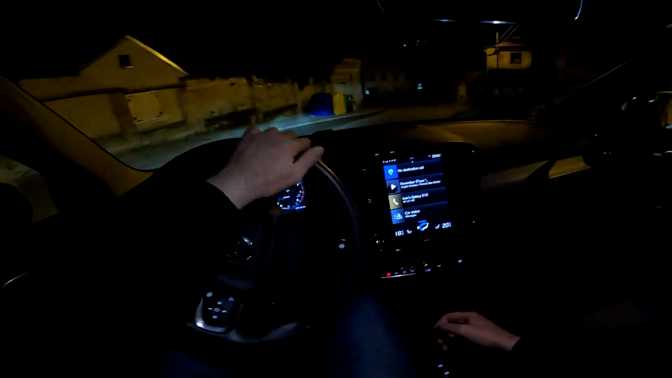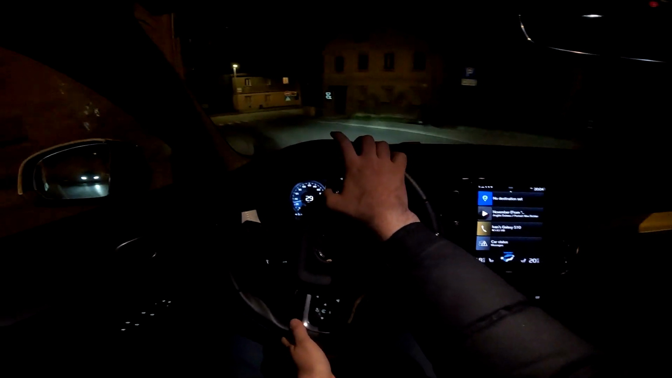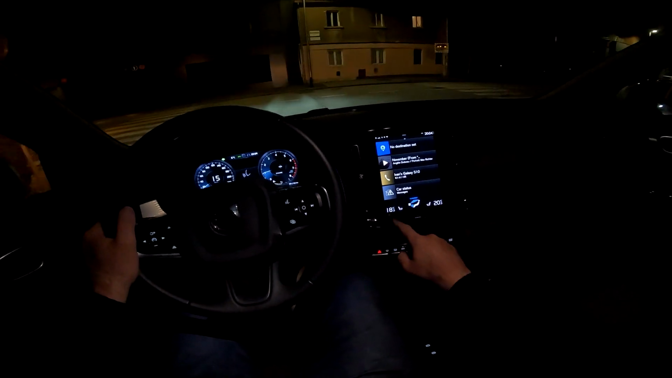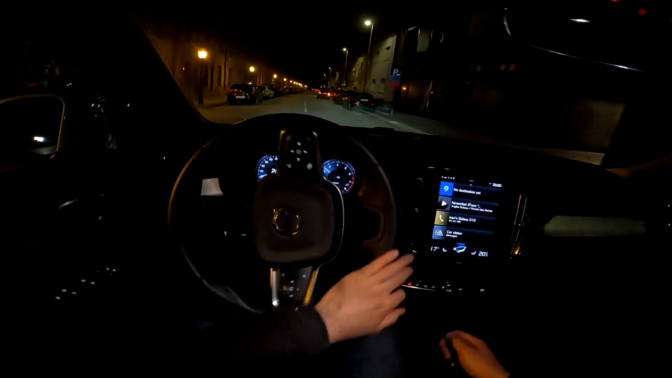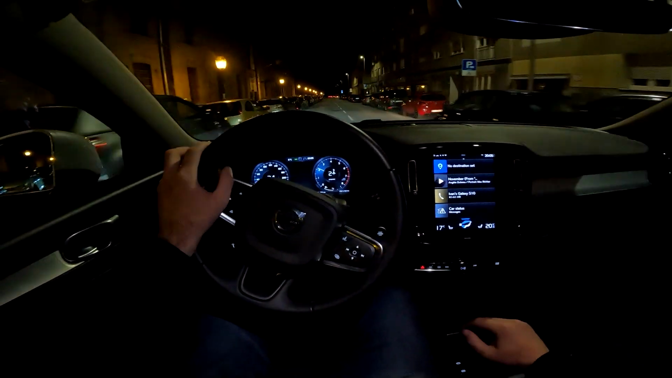And let me show you that. Need to press the button on the steering wheel. Change temperature to 17 degrees. Temperature set to 17 degrees. So you see, that's how Volvo wants you to, you know, configure the AC.